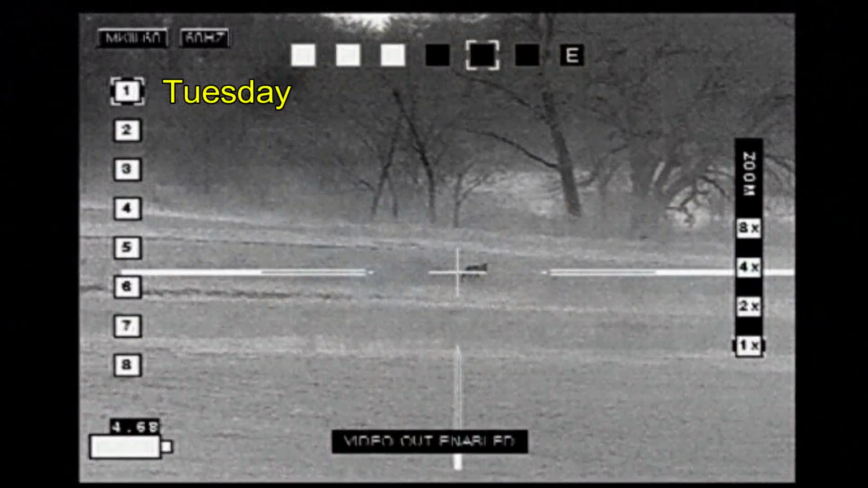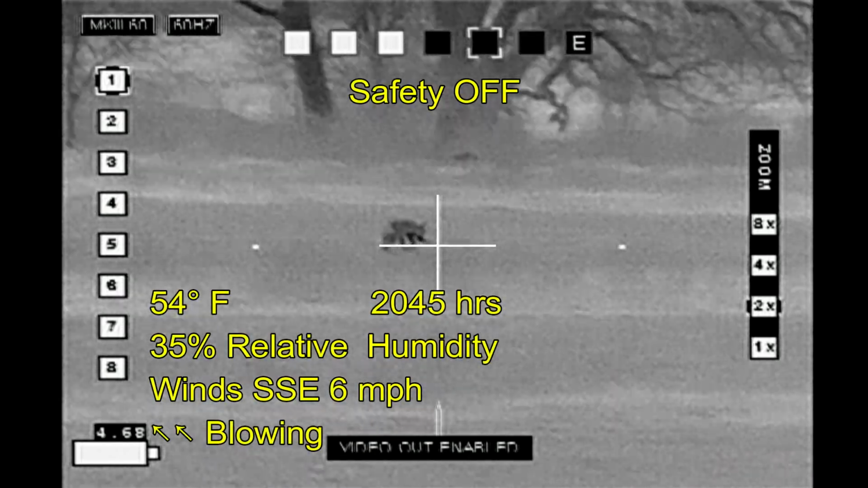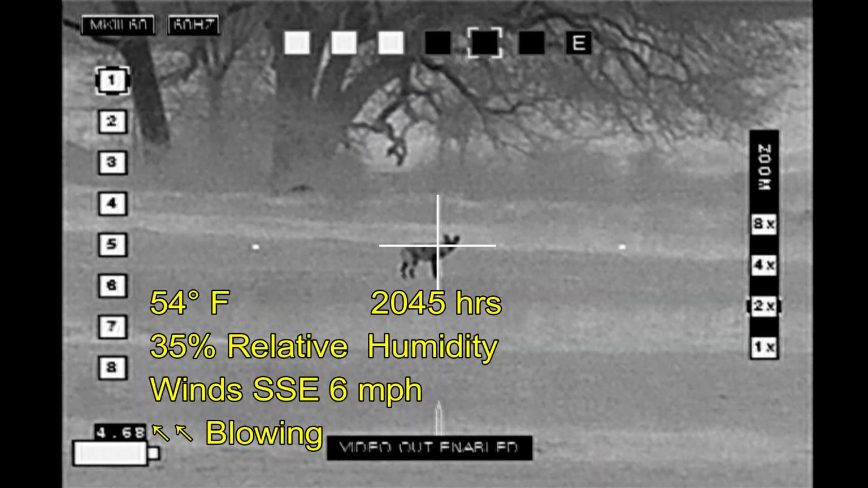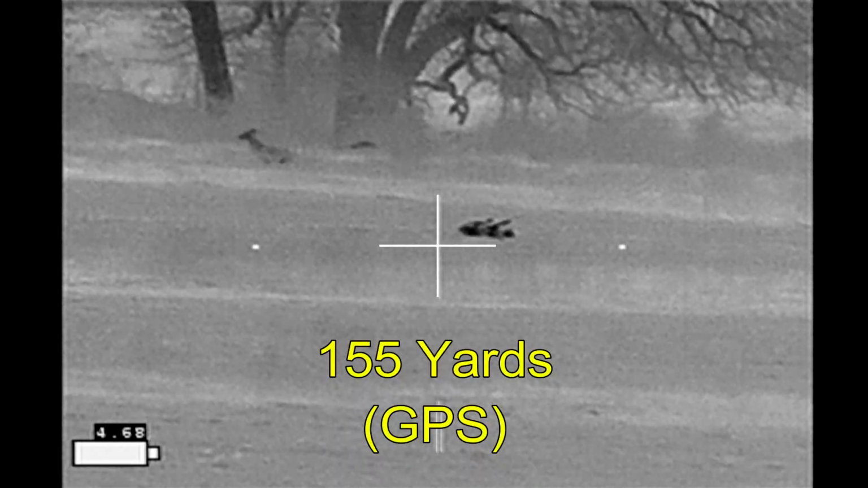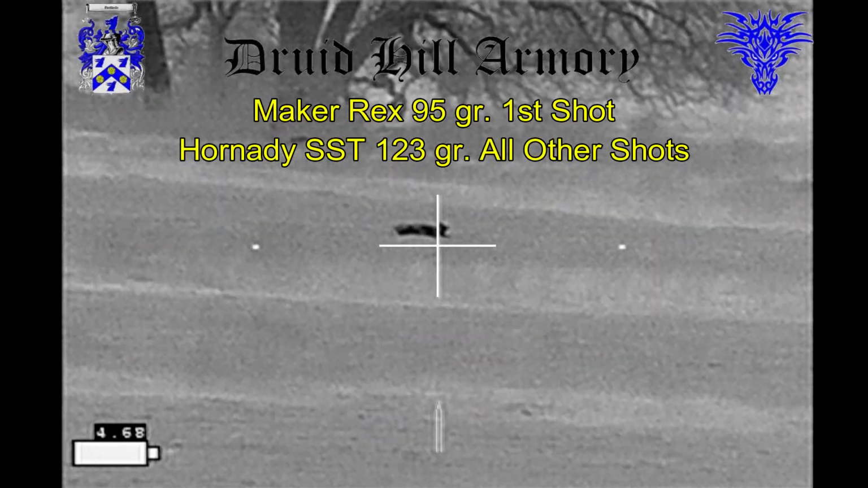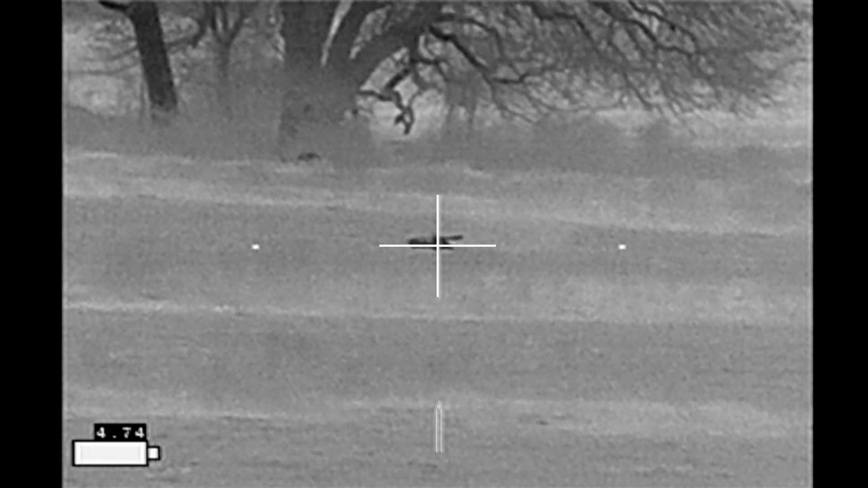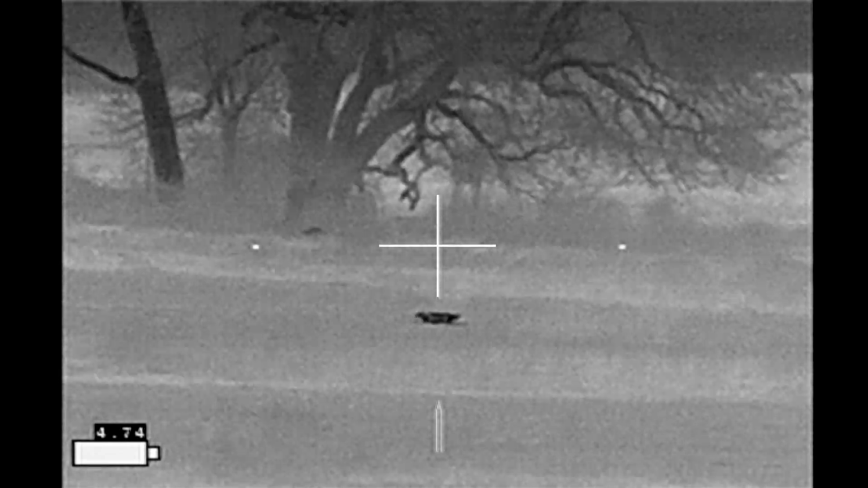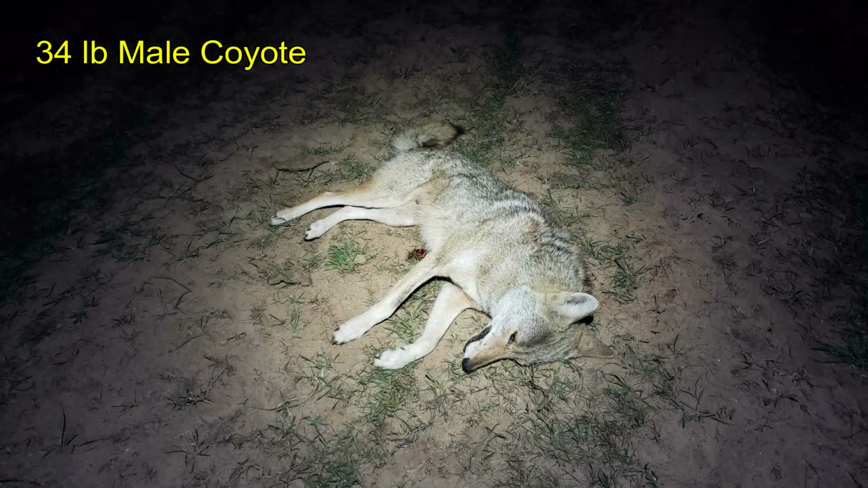The next 2 nights ended up with no hogs, but on the 3rd night, Carpe Canis, the landowner here, does not like coyotes. The coyote goes down at 155 yards, a deer goes running by, and the coyote starts moving around a bit. I didn't hear a thump with that shot, so there, I heard a good thump, and the deer goes running by again, and I've got a nice 34-pound male coyote.